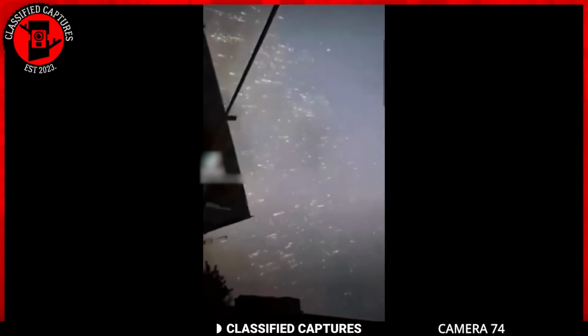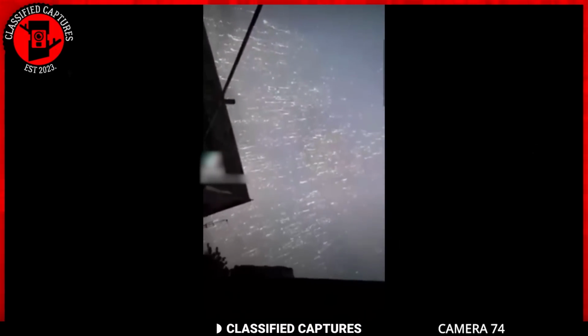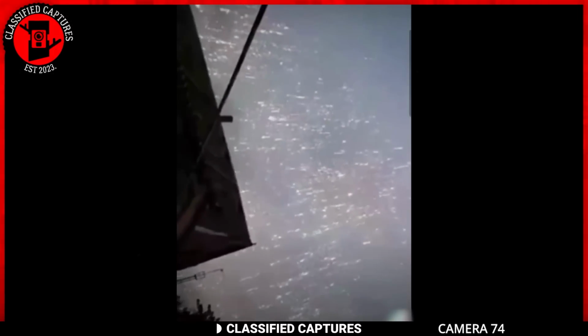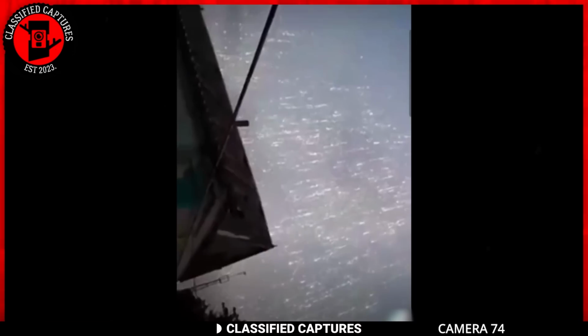If you have a thing for strange sights in the sky, you'll enjoy this next one. Someone filmed what seems like thousands of lights falling from the sky. On second thought, they look like a downpour of meteors. Perhaps a meteor shower? This, at least, is Julius's hypothesis after seeing the clip.